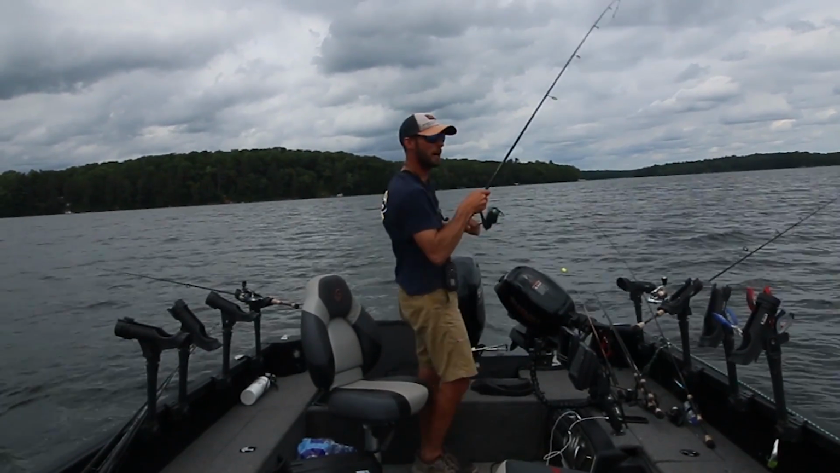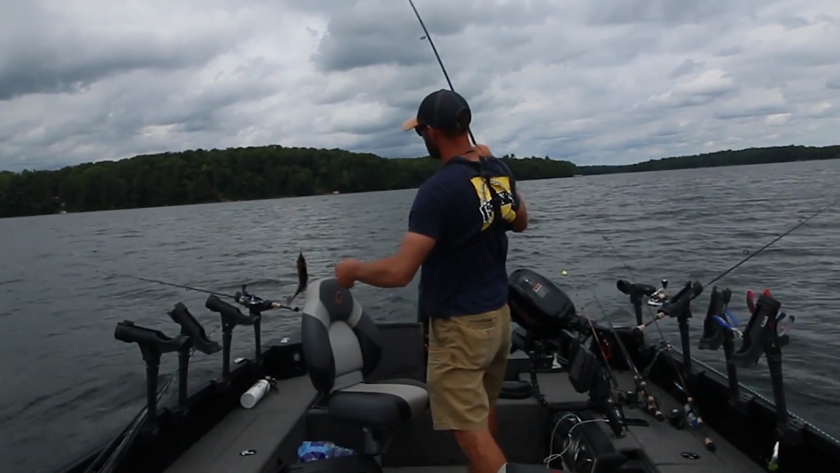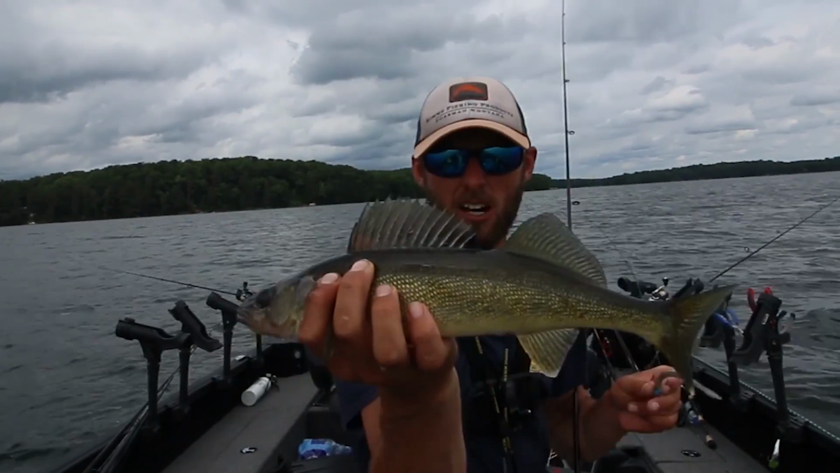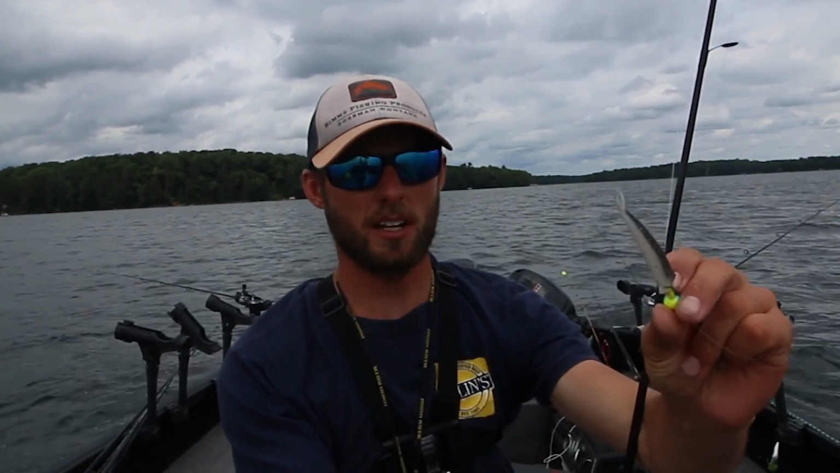Ooh, that one popped it right off the bottom. So there you go, that is what we did there. I pitched out a couple slip bobbers. Neither of them went down. There's about a 15, 16 incher there. We're fishing 18, 19, 20 feet of water right now.